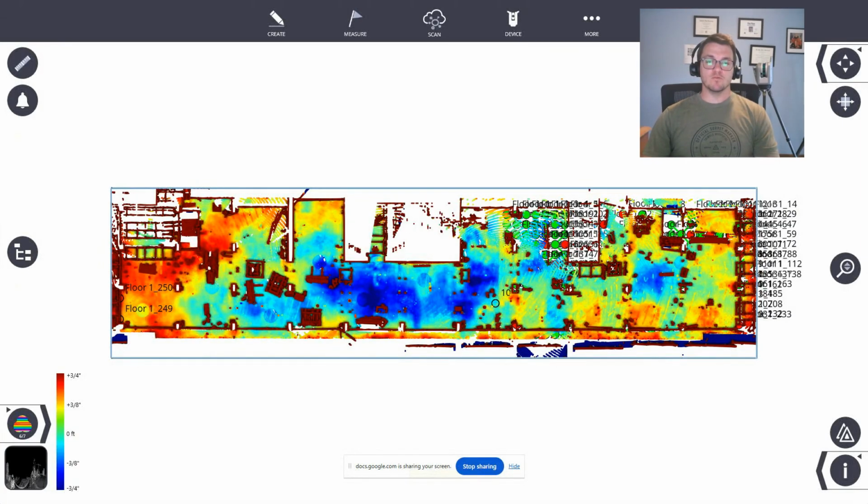Hey, Steve with Trimble. And with this connected construction video, we're going to show you how to analyze pre and post tensioning of a slab with Trimble FieldLink. This is the software that runs on the tablet that runs your X9 laser scanner.